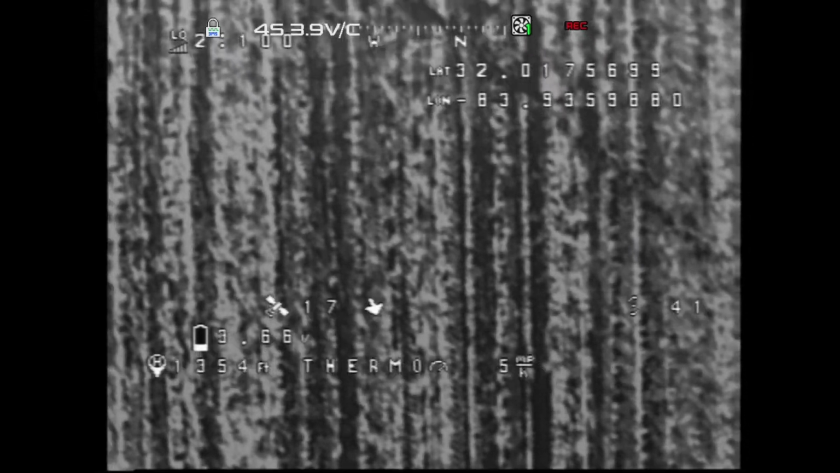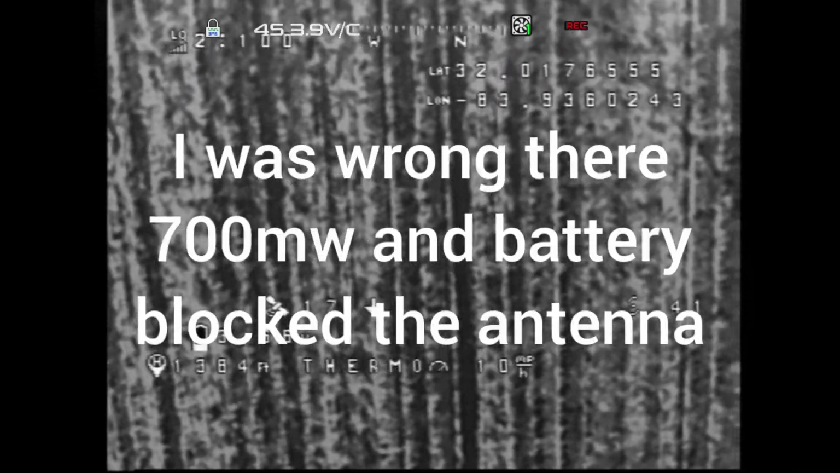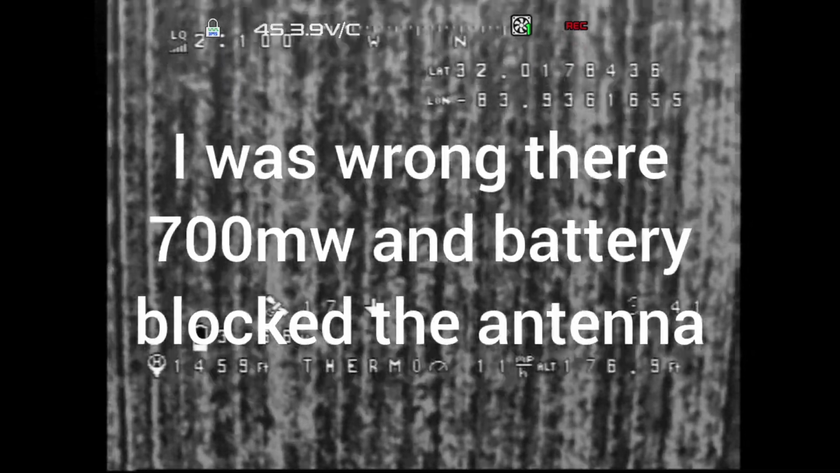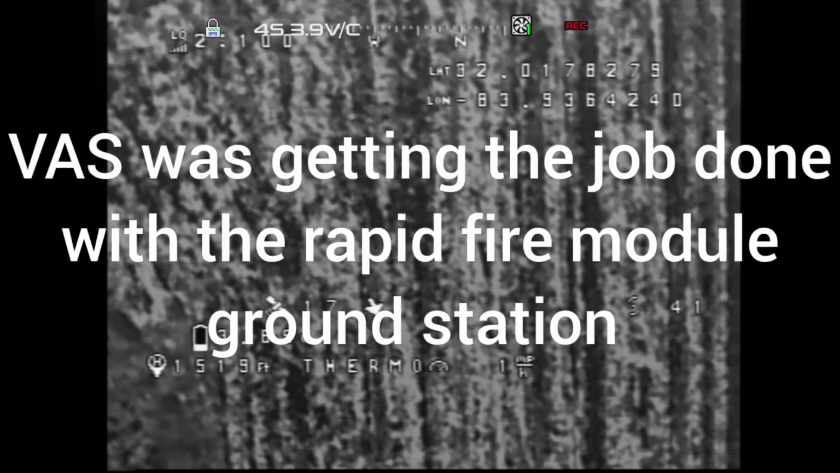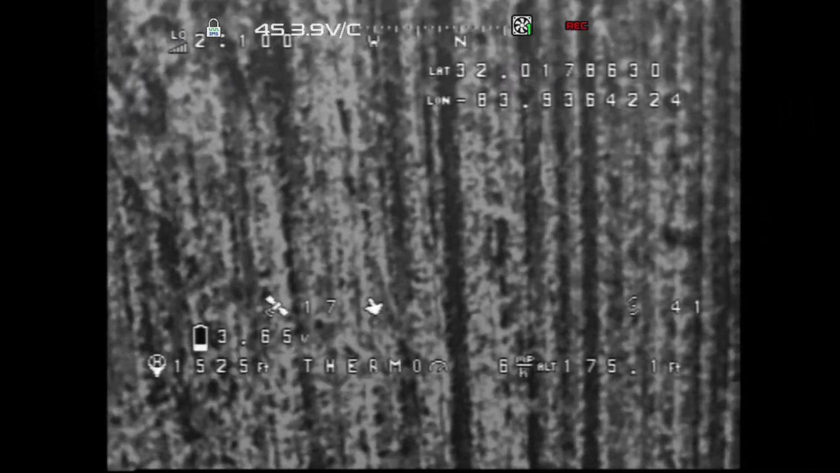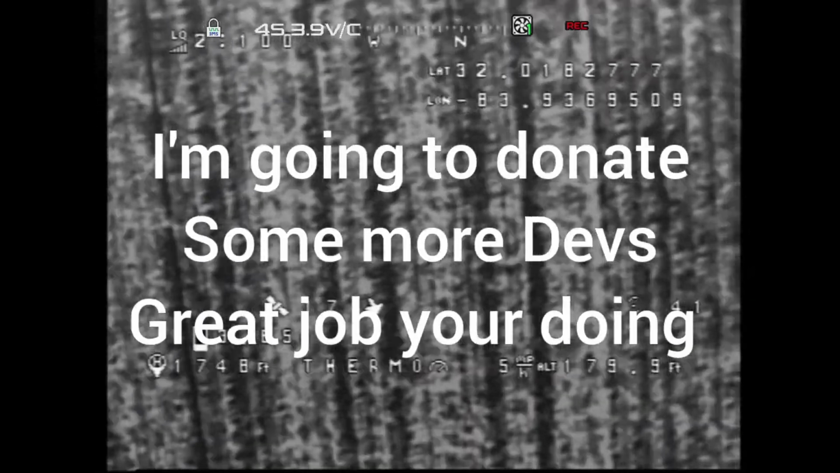I know that Walksnail is probably gonna hold up a lot further than this analog. Getting no breakup. Like again, we're in clear field. 360, 174, 175 feet. And this is pretty awesome, Betaflight. Loving it. I'm still going.